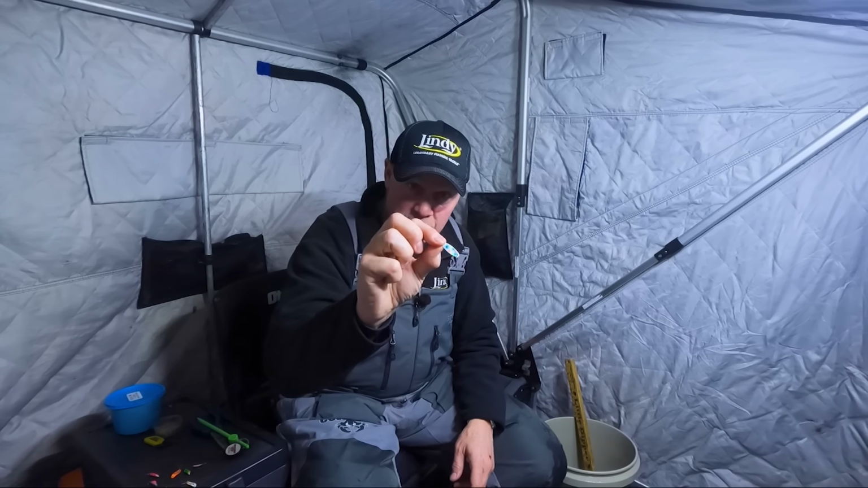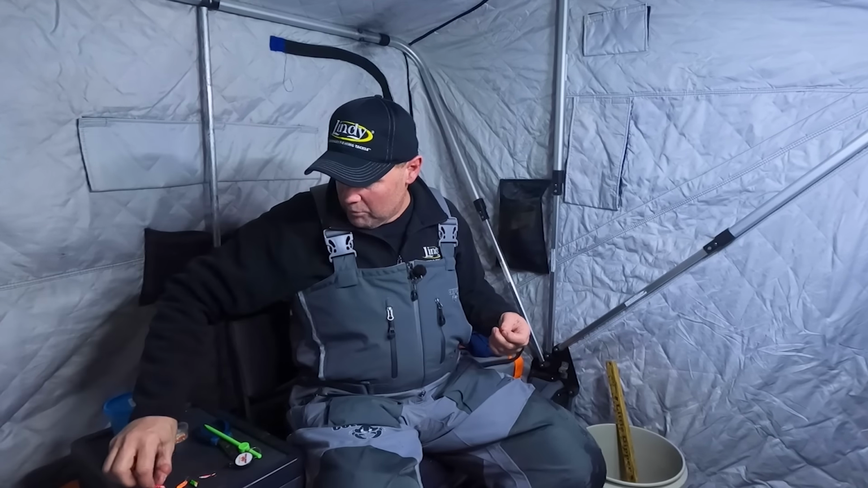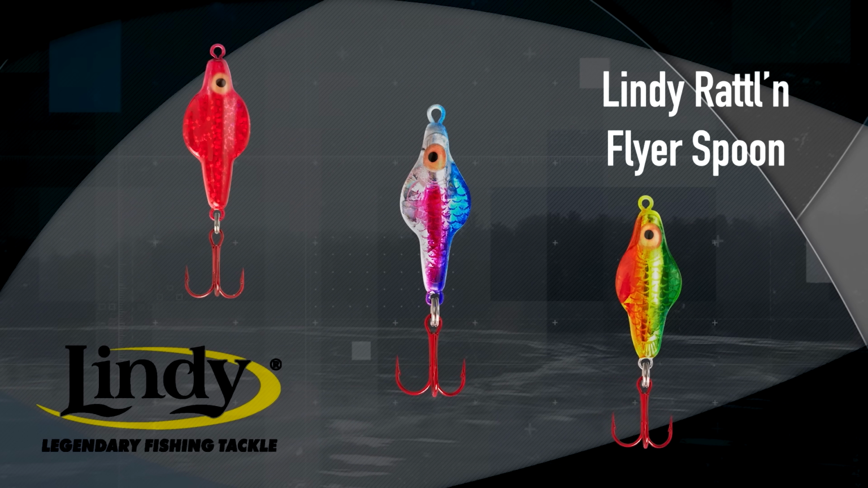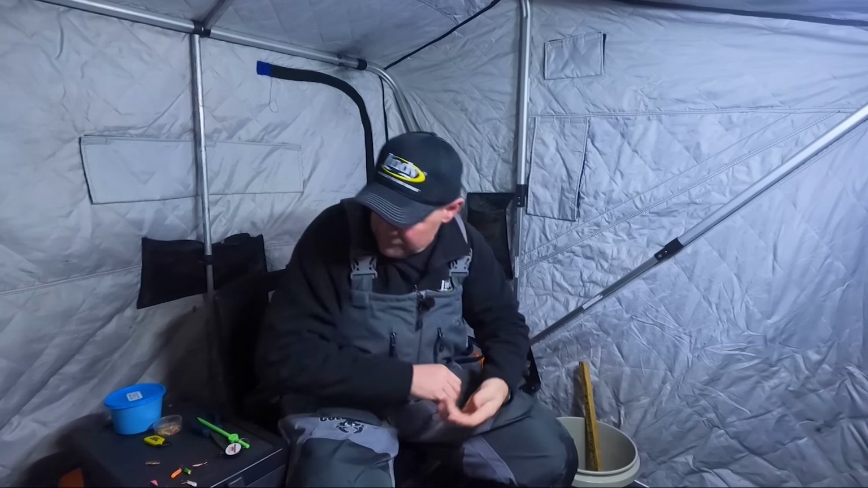One more thing I'll show you. This is that quiver spoon, 16th ounce quiver spoon. It's a Glow Wonder Bread. But if I were in a scenario where I was not seeing fish, if fish just weren't around, that's when I would go to a Rattling Flyer spoon. And I'll tell you why. This is the really, really aggressive side of the spectrum. The idea behind that would be to call fish into me. Now today, I'm not really having to call fish into me.